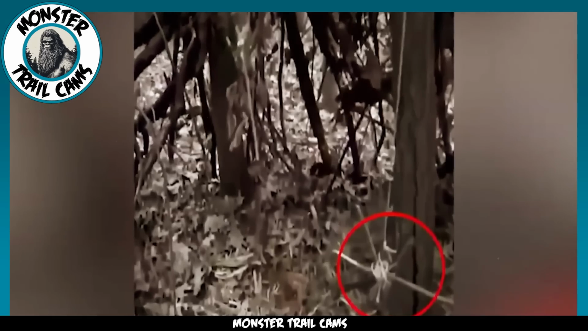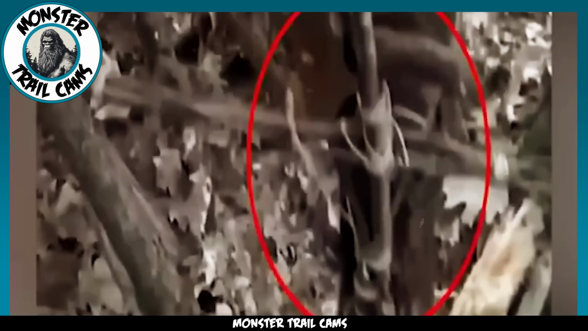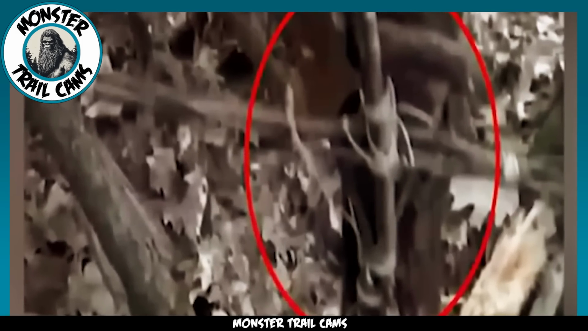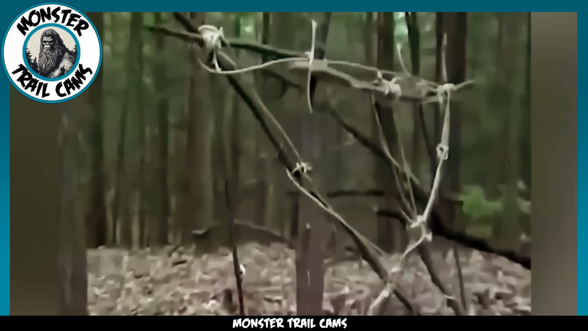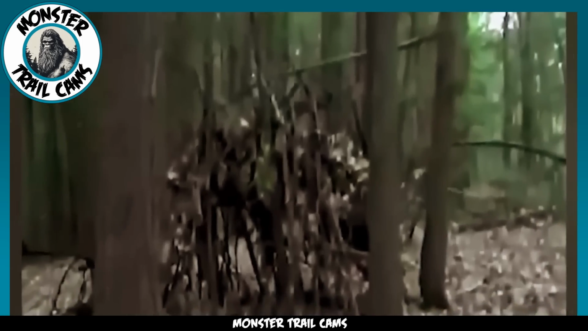If we take a closer look, we can see symbols or perhaps runes made of bound twigs and string. It's a bit reminiscent of the Blair Witch Project when you think about it. Are we looking at a cheap fake trying to go viral? Or could there be some truth to this witchcraft?